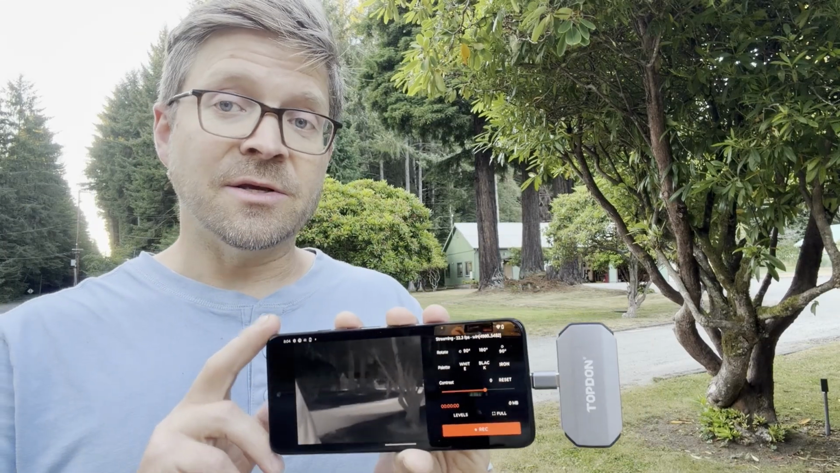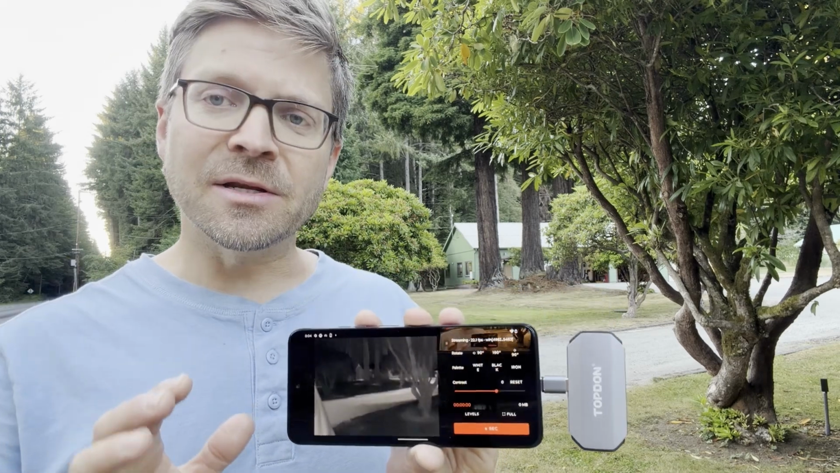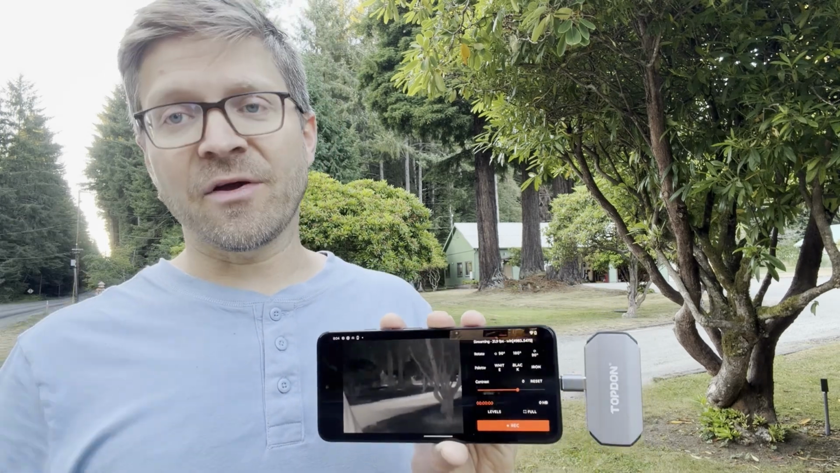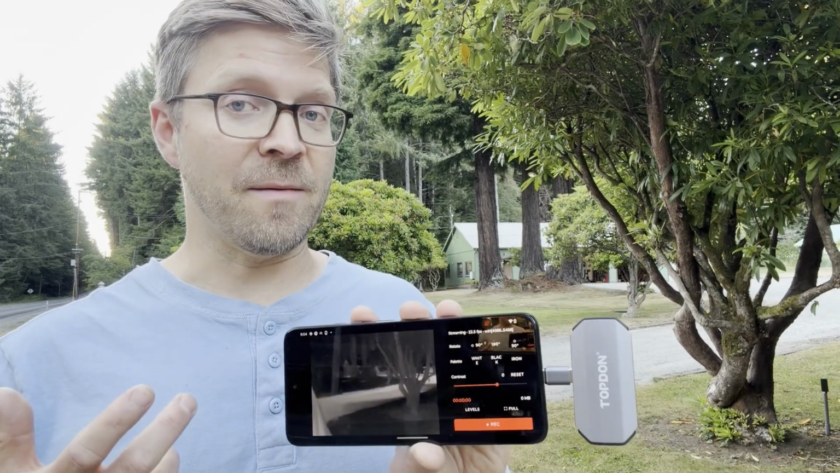So with this, you're going to have fewer pixels to be able to see the bats. That means you'll have less ability to potentially differentiate them if there happen to be other animals like birds or even insects in the frame.